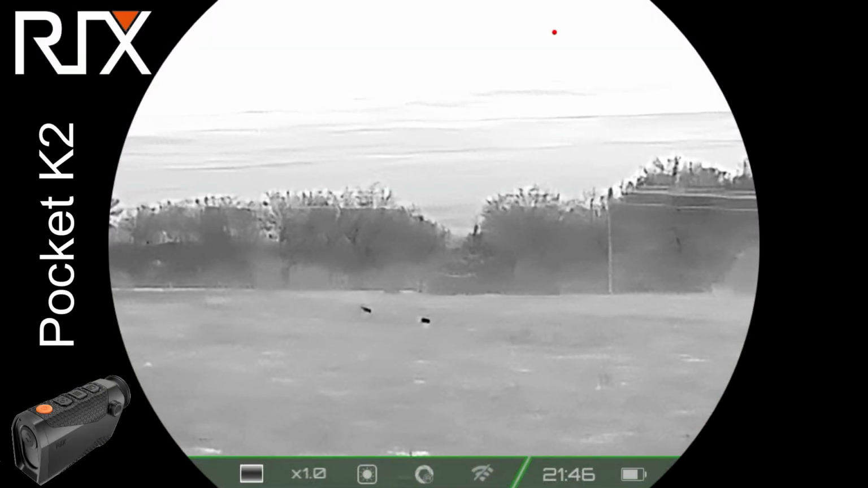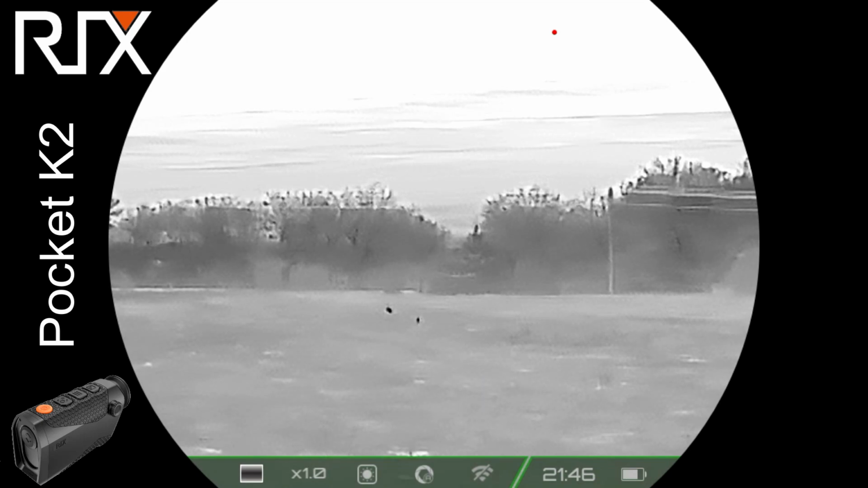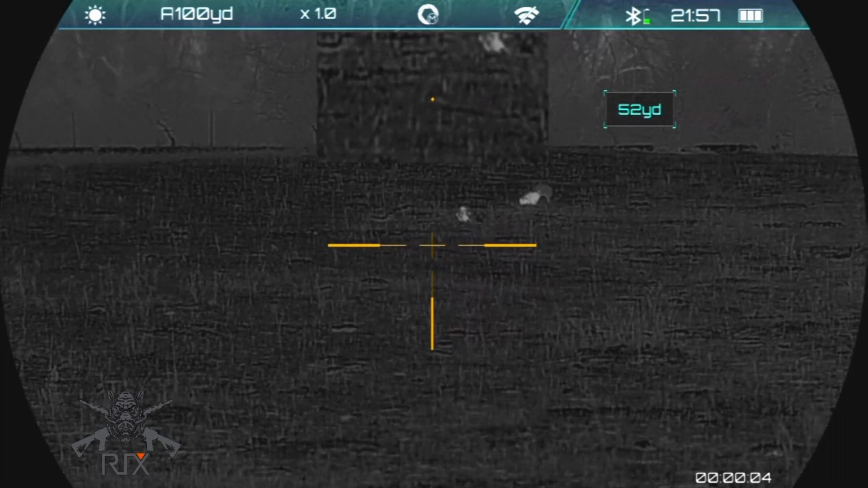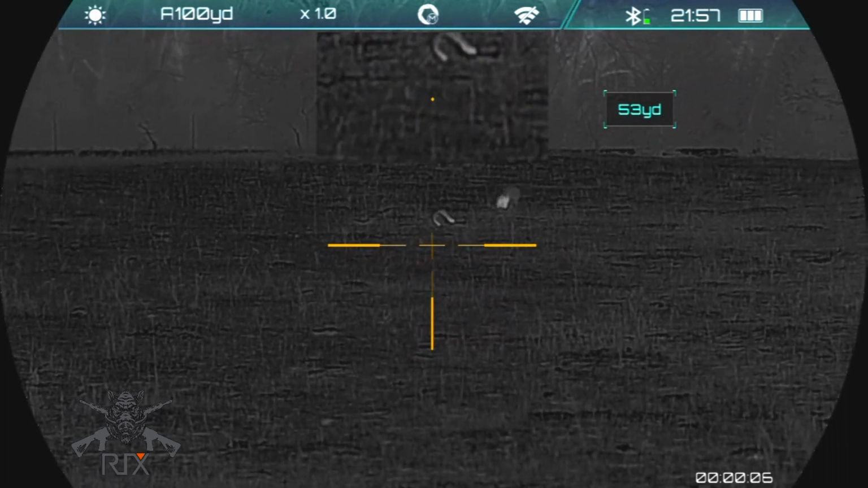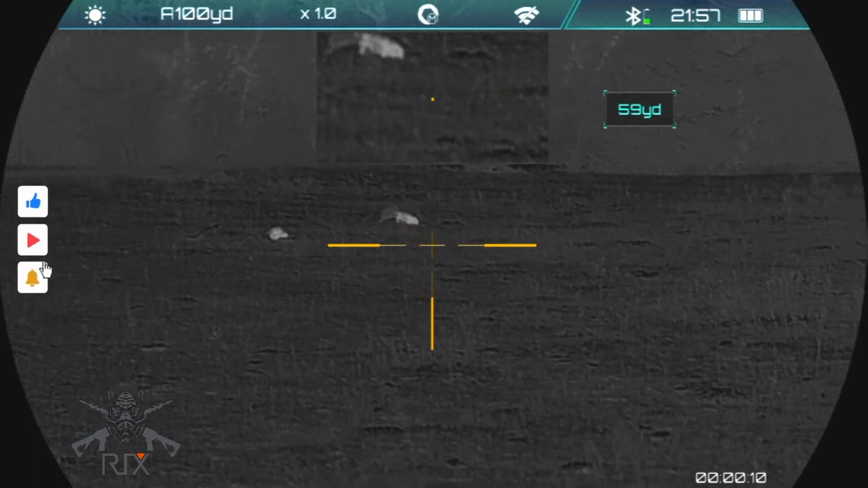Moving on to the next skunks for comparison's sake, this is the view with the Pocket K2 with two skunks there at 80 yards, and this is at 1x or the native magnification. And now moving over to the Rick's Leap L6. Of course it has a bigger lens, more resolution, and a 2.8 native magnification.